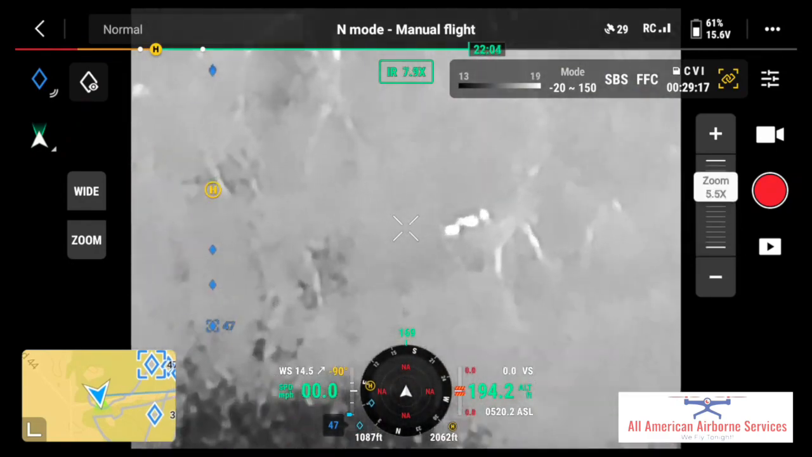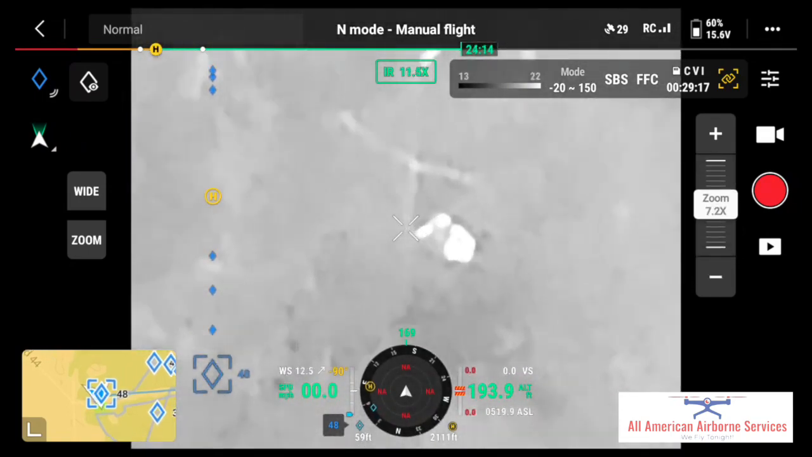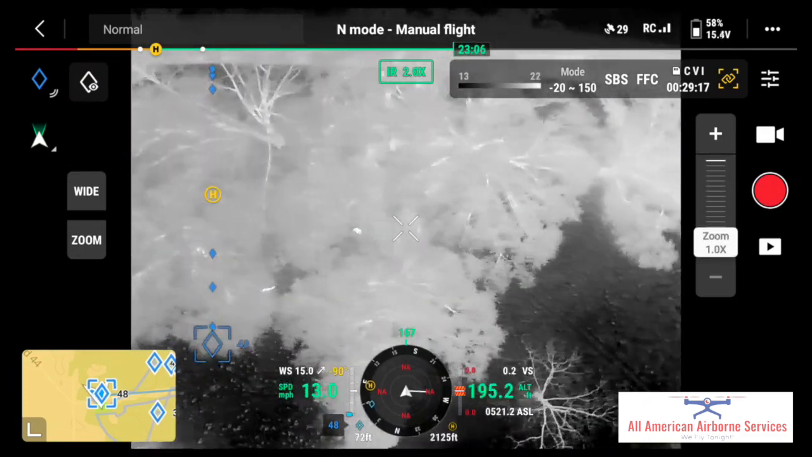Here's some deer that are really close to the road, and a little house, about 3 of them, hanging out there underneath some pecan trees, it looks like.